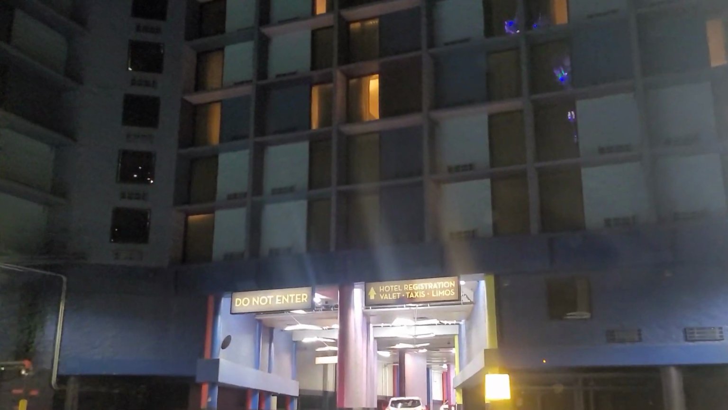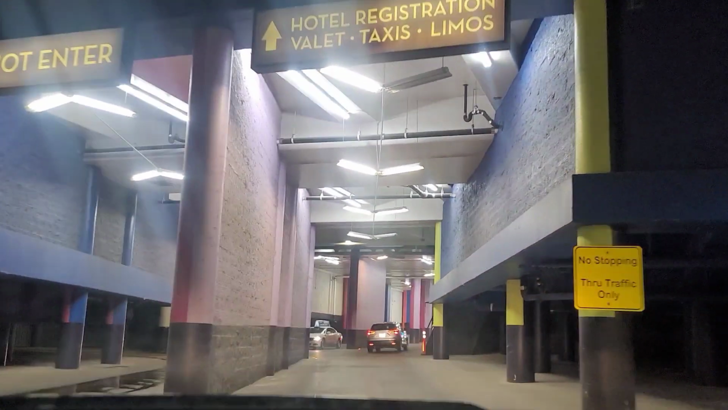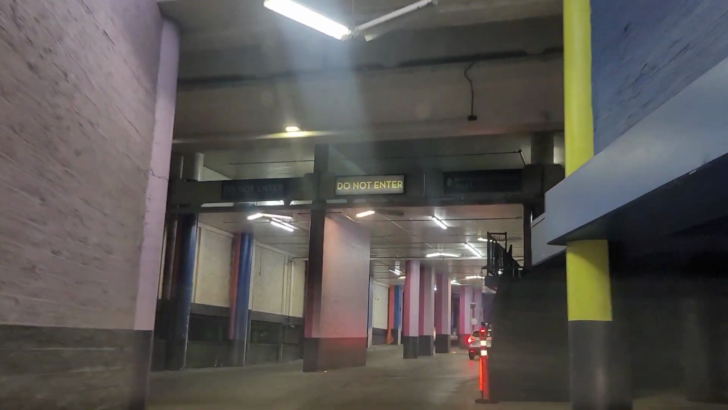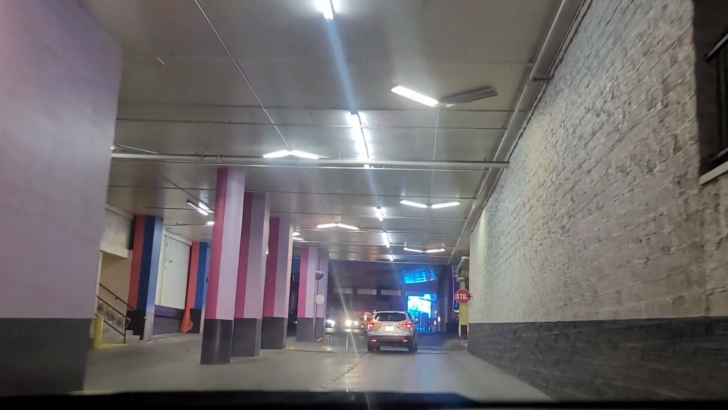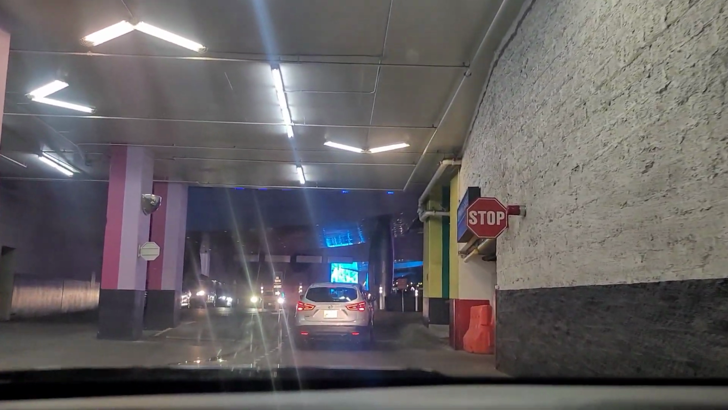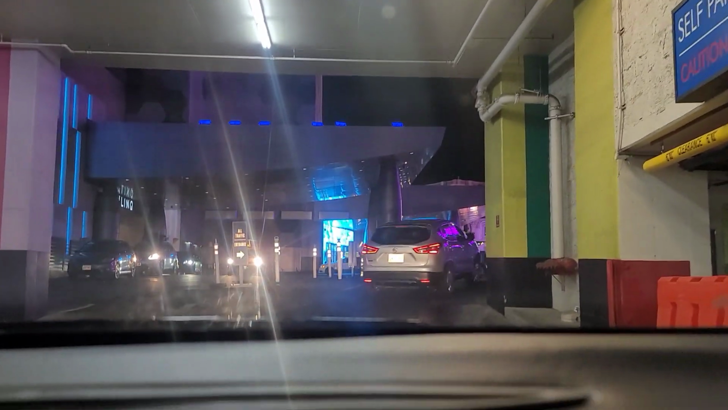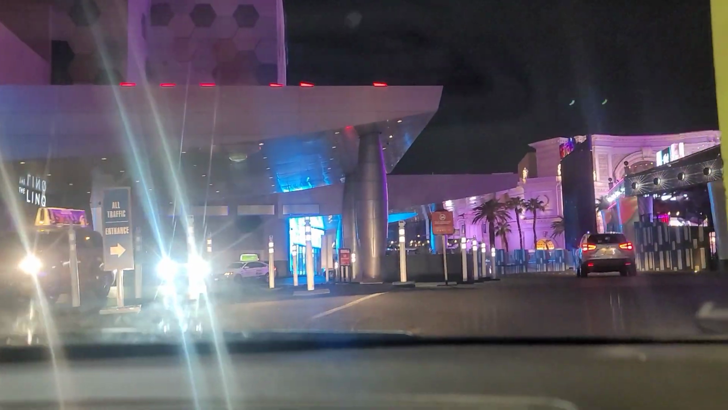If you notice through here, the back of the building has not changed. This used to be the Imperial Palace, and it's actually the same color. They never painted this part. They kind of did the front, like a bluish. It used to be an Oriental theme, and they had like a blue tile roof on it. That's right, Imperial Palace. I'm going to shut this because they're going to have some music coming right up here.